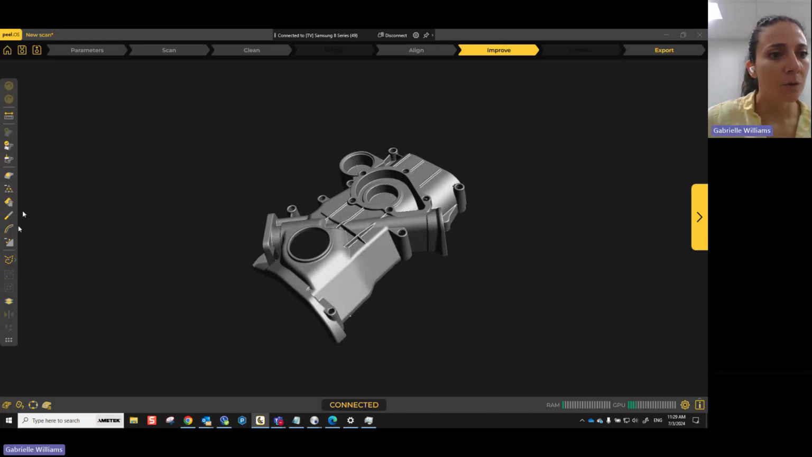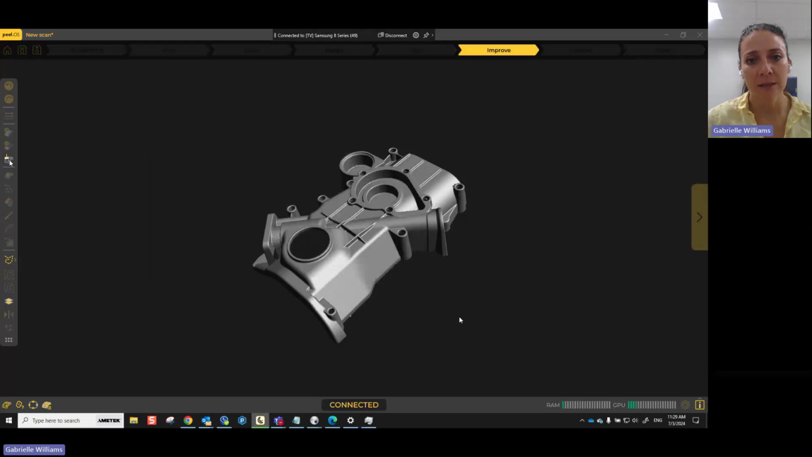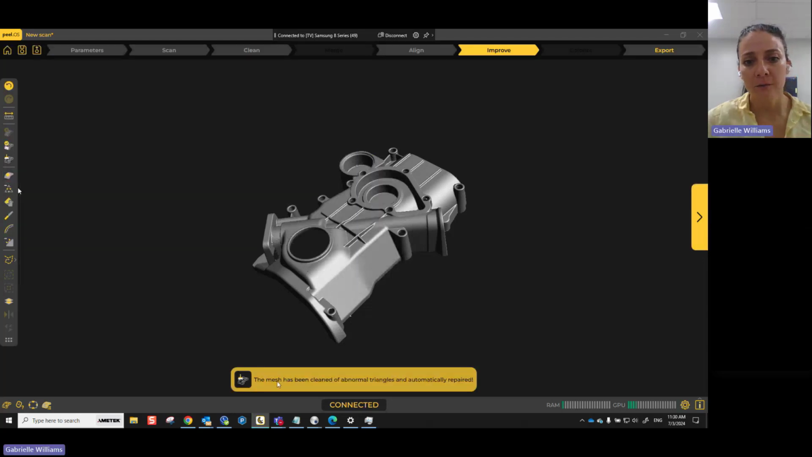Okay, so here you also have some improved tools. You have things like clean mesh. That's going to do a bunch of stuff at the same time. So it's doing it now. And then it tells you the mesh has been cleaned of abnormal triangles.